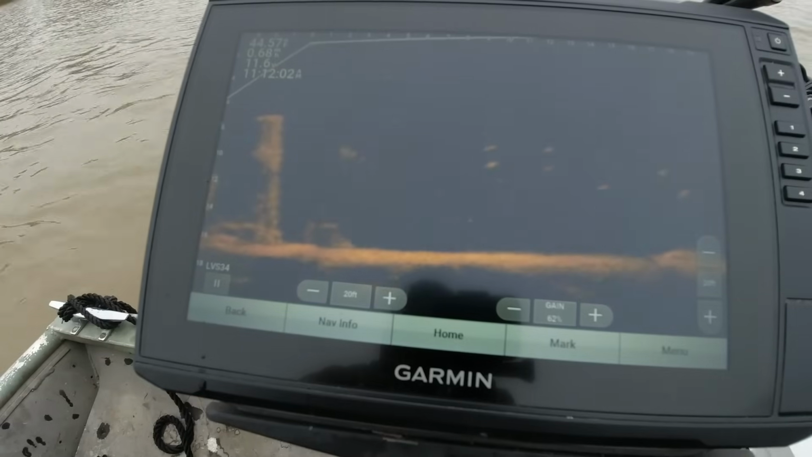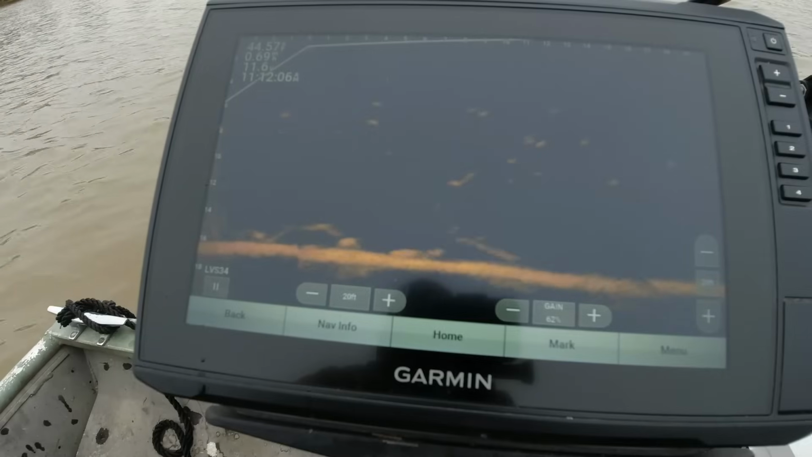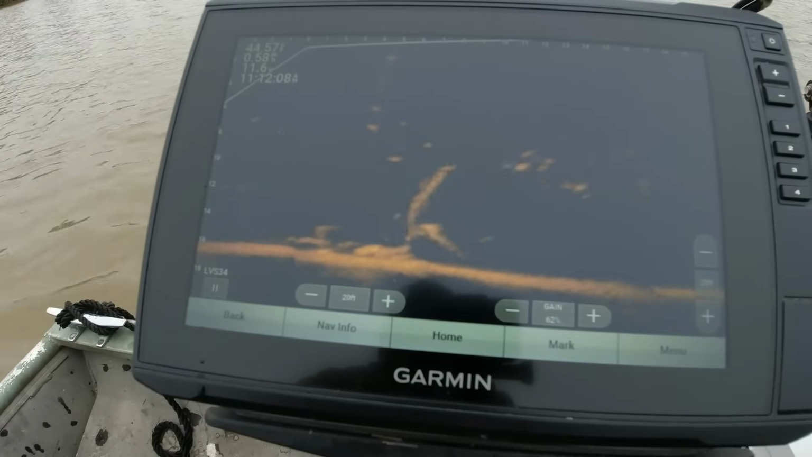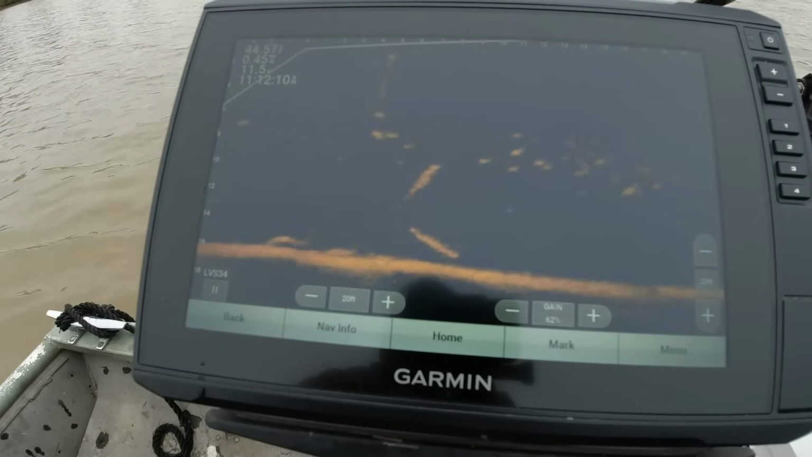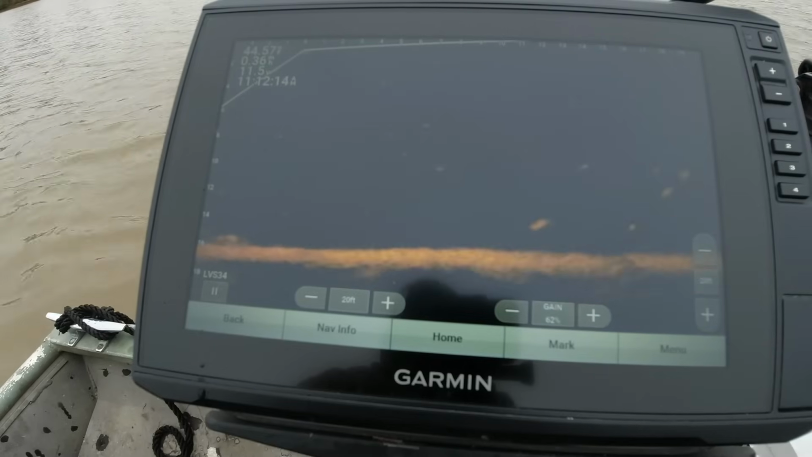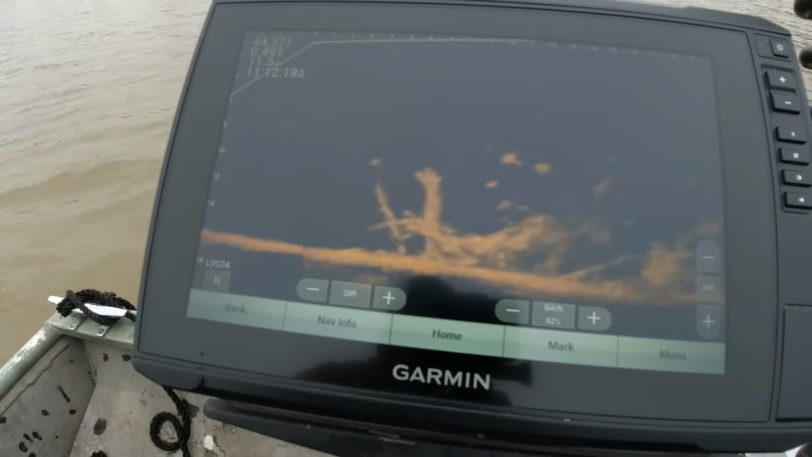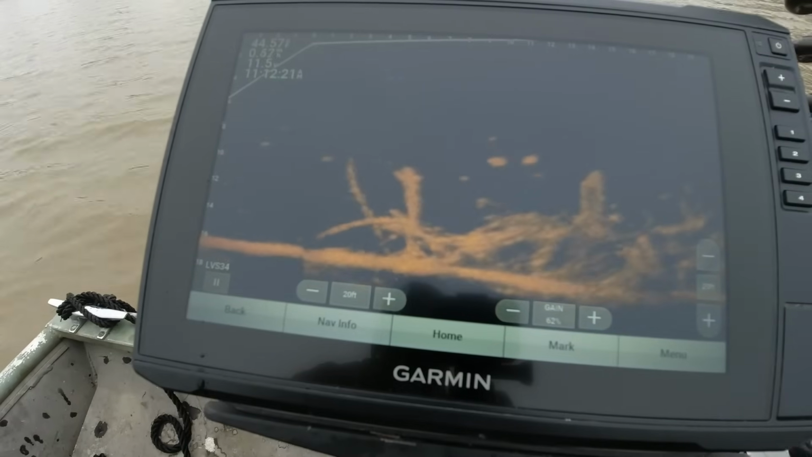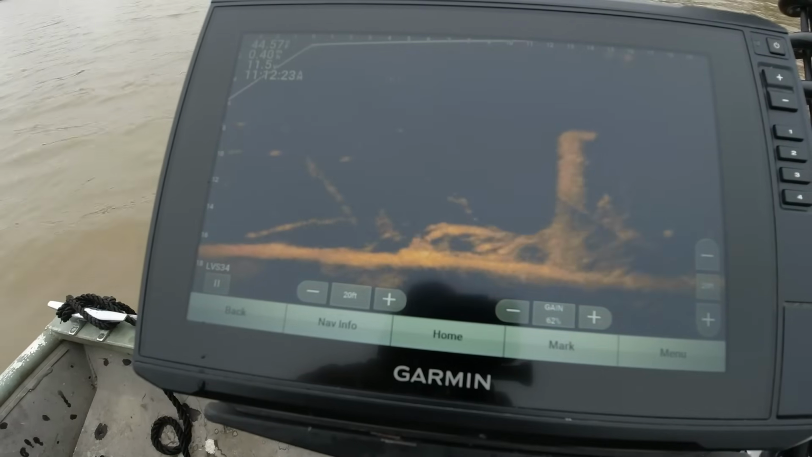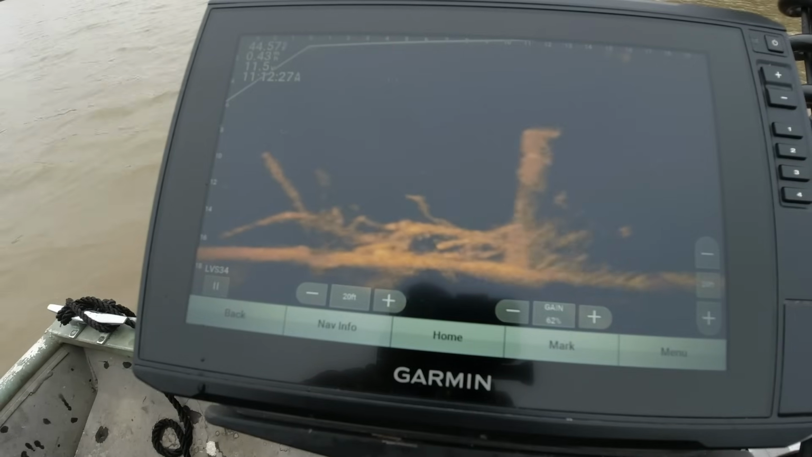Yeah, this wind is something else, y'all. Hard to keep your boat straight in it when it's blowing from a few different directions. It's swirling pretty bad coming through here. And just like that, missed opportunity because I couldn't get on top of them.